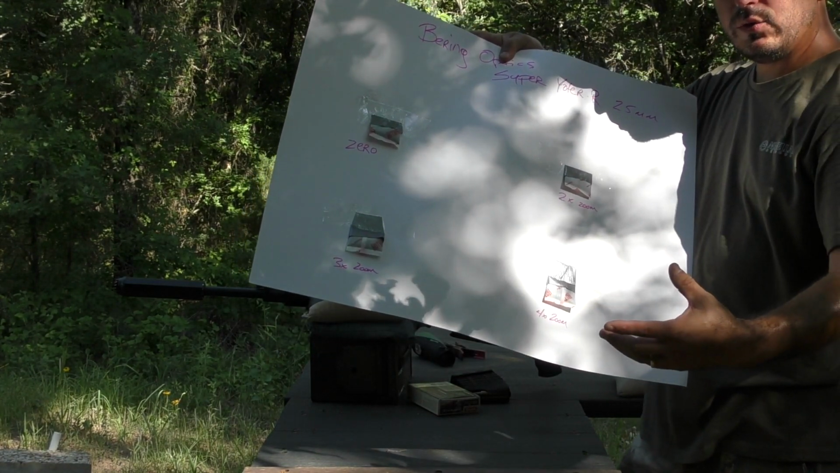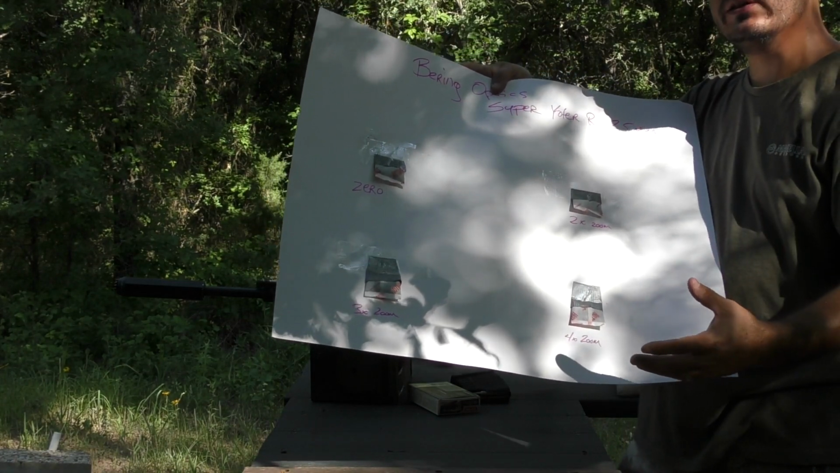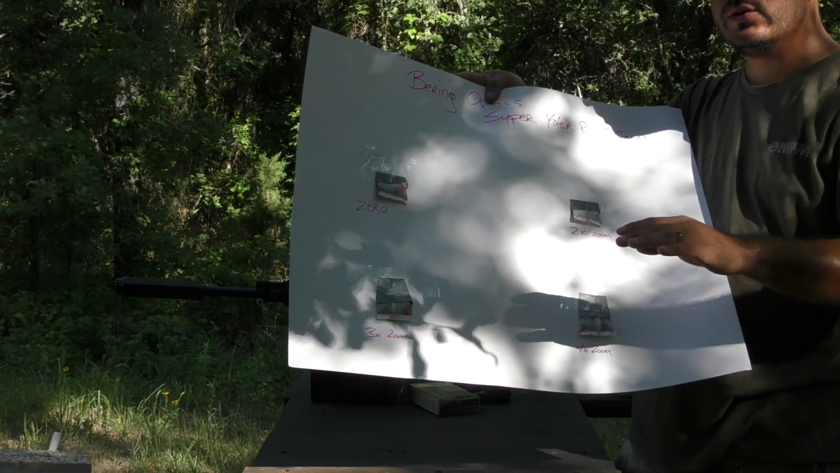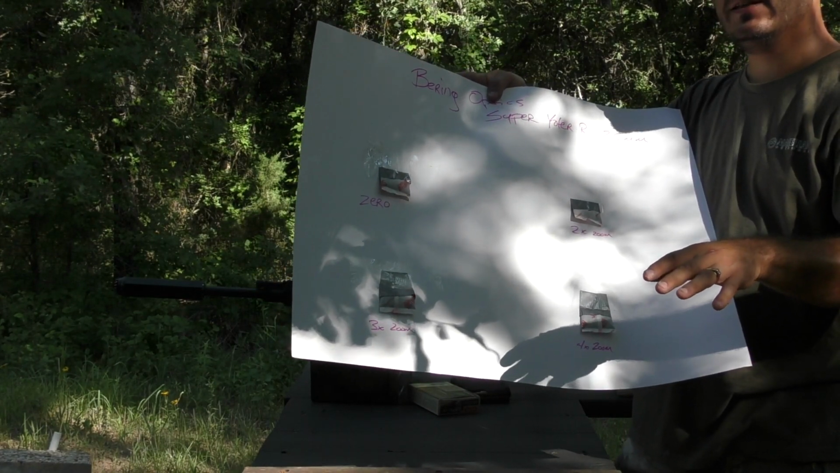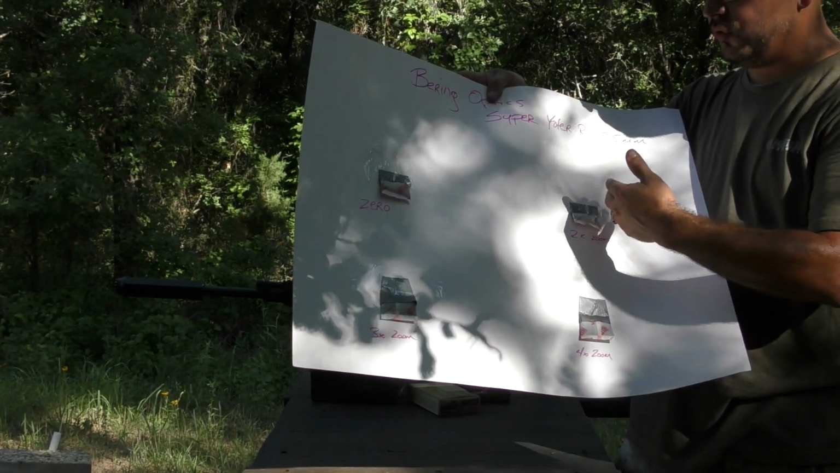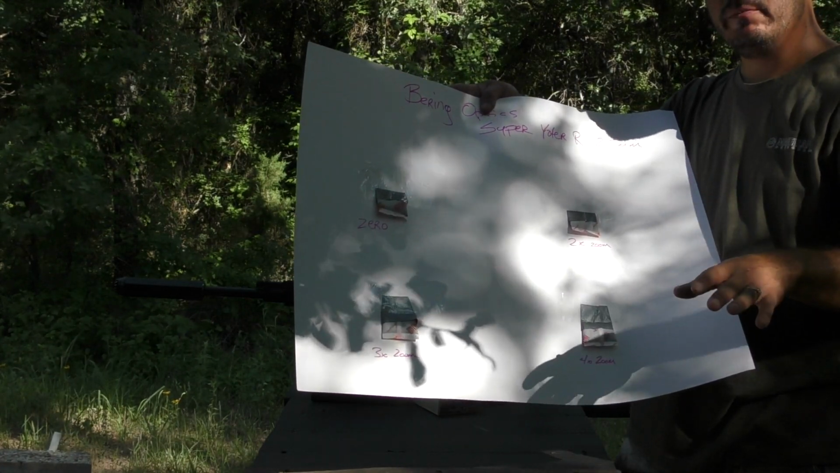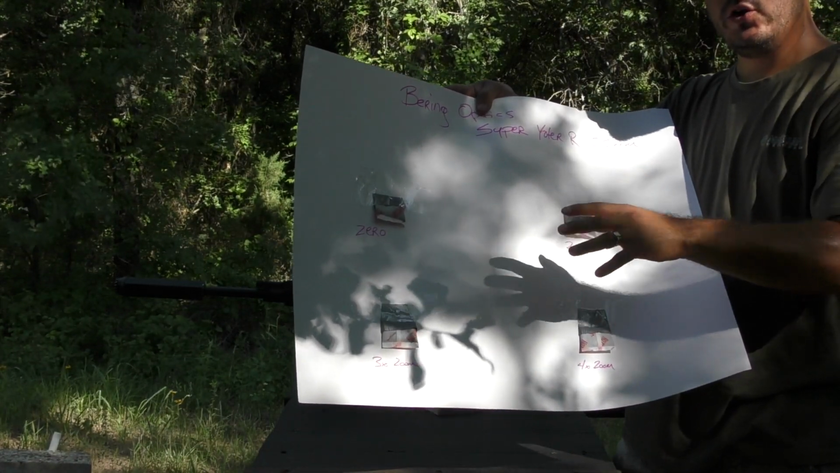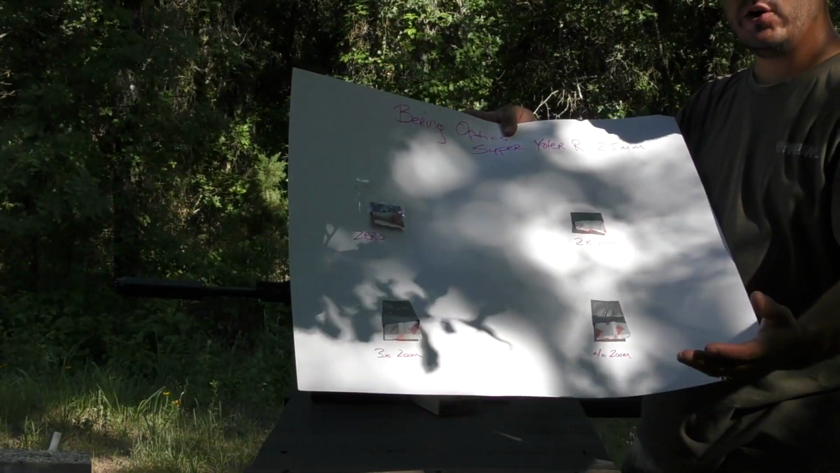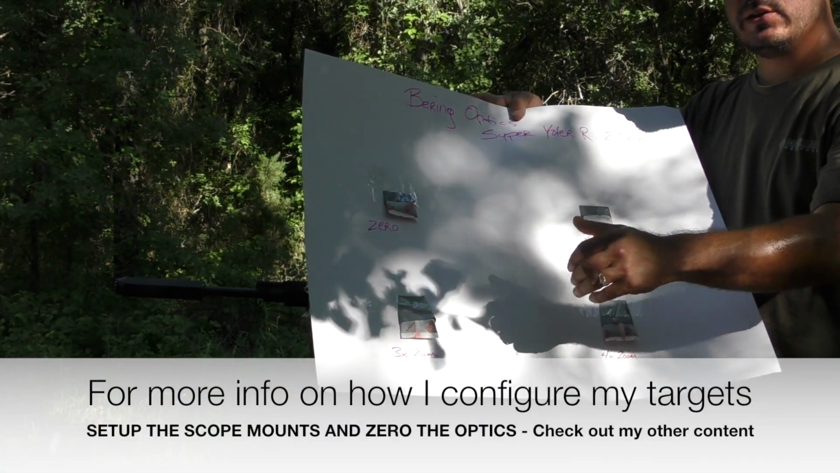I expect with a 25mm 1.5 times scope and the properties we're covering tonight to have to use digital zoom. So therefore I want to know if there's any consistency or tendencies of the scope under digital zoom to shift the point of impact. There shouldn't be, but if there is, I want to know it before I go out and attempt to employ it and use it in a real hunting scenario. So I cover how I set up my targets in other videos.